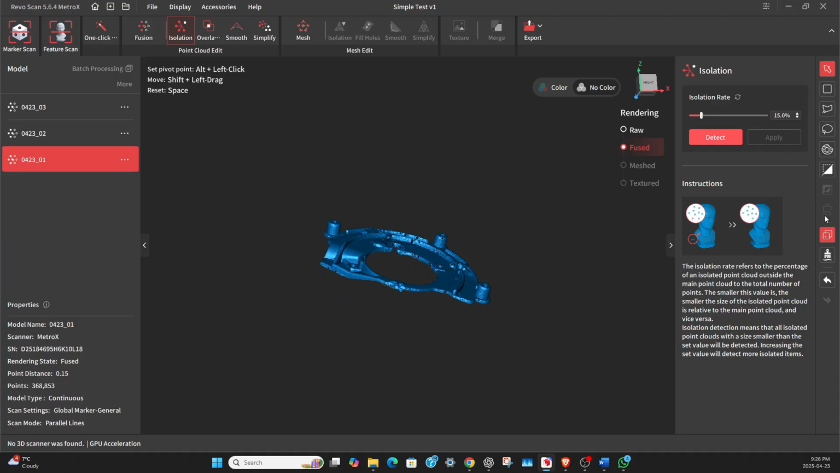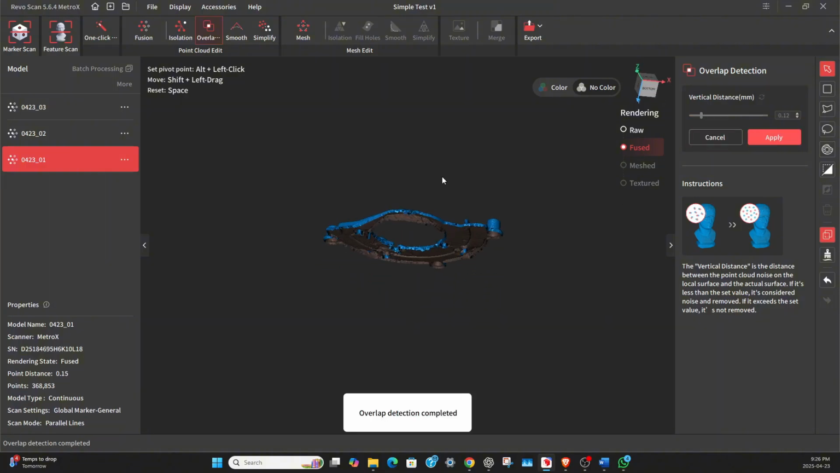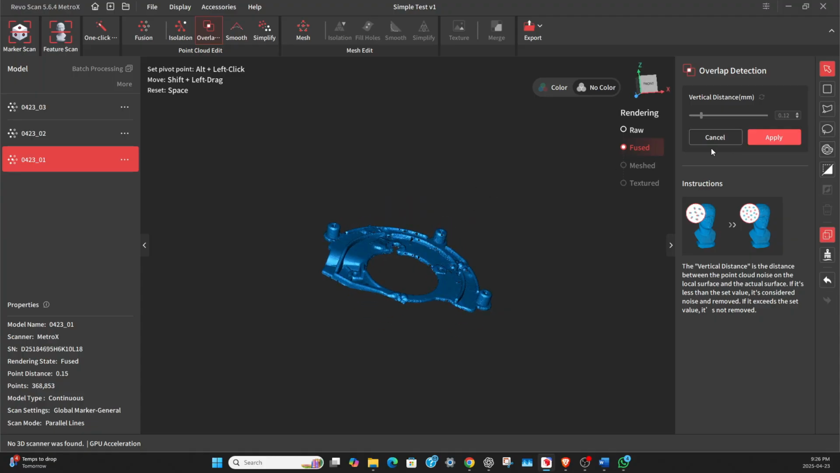On the very right of the screen, there are some manual choices for how to do this. This is where you have to be careful, because you can ruin the scan really quick. If you hover over the overlap button, it'll tell you what it is. It gets rid of the excess noise of the scan. I turn it down to about 0.1 or thereabouts, because I don't want it to do too much, and let it detect. In this case it didn't find any, so I just apply that.